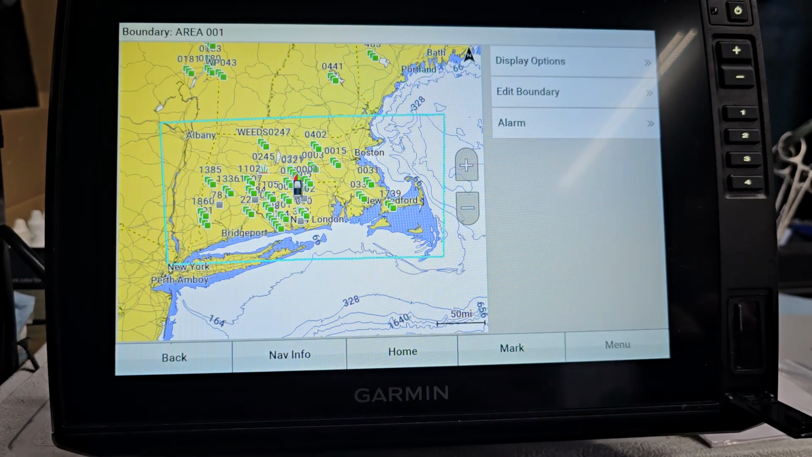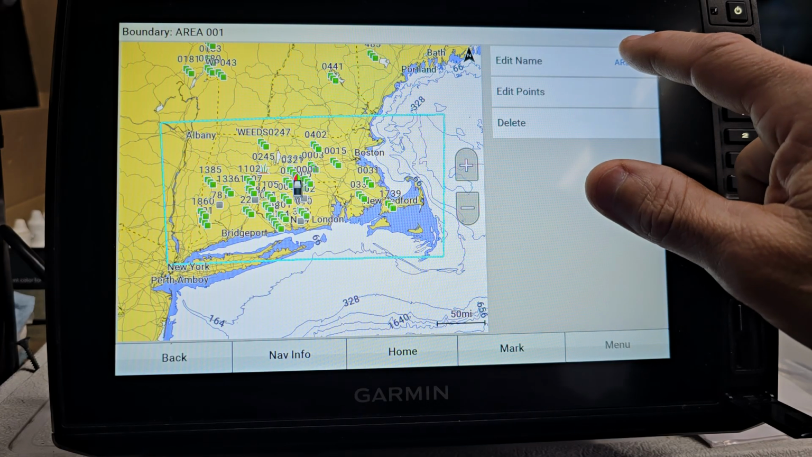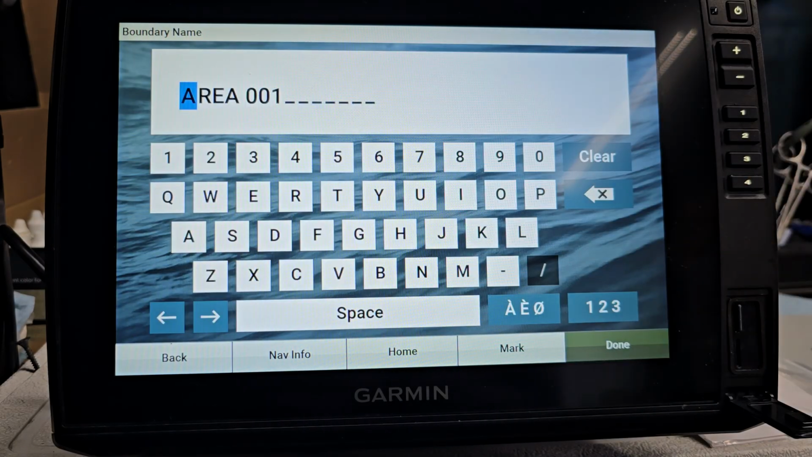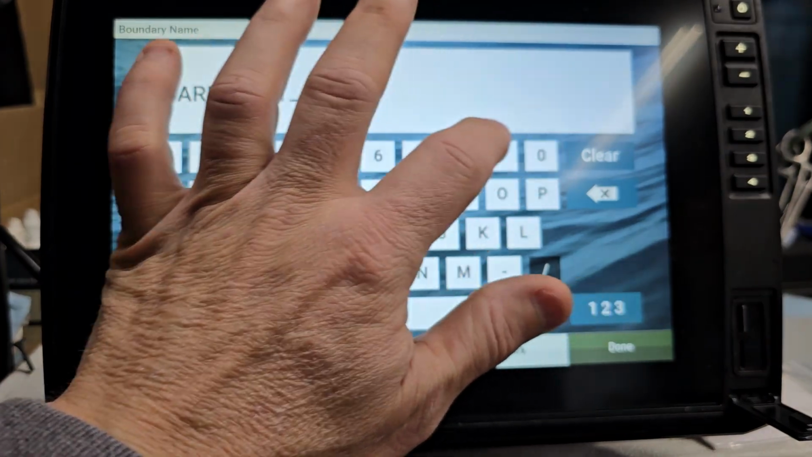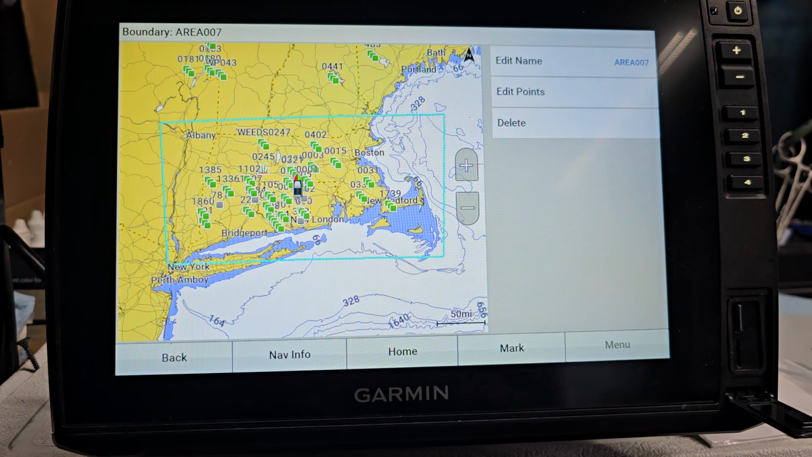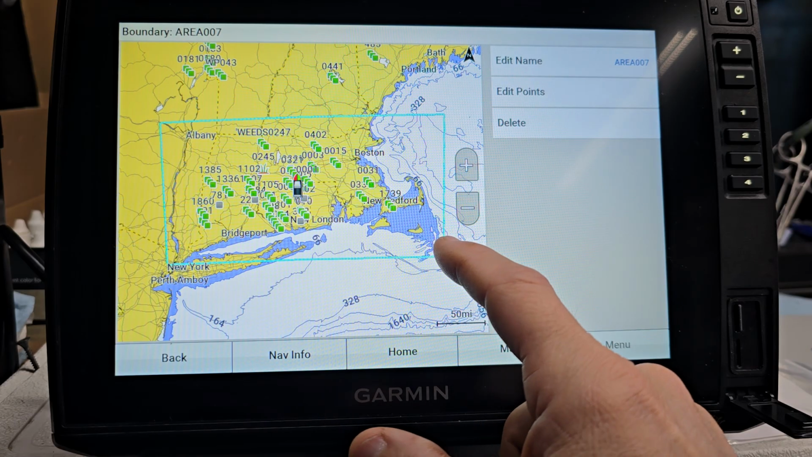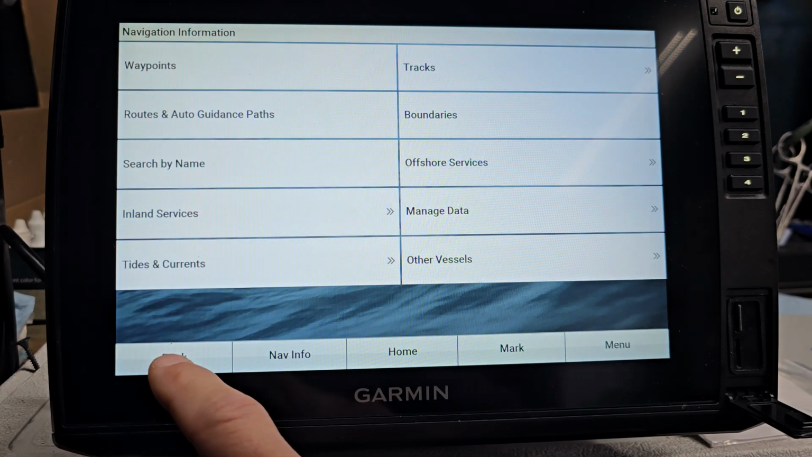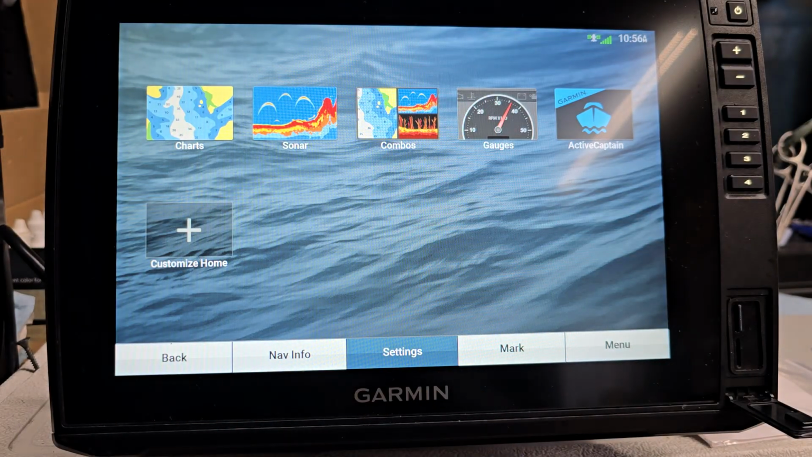Now I'm done. I want to edit my boundary. I want to edit the name. I want to have a name that I know instead of just a generic one. So I'm going to call this area 007. Okay, so we're going to hit done. It should save that area name. So there's my area name right there. So now I'm going to back out of this and go home.